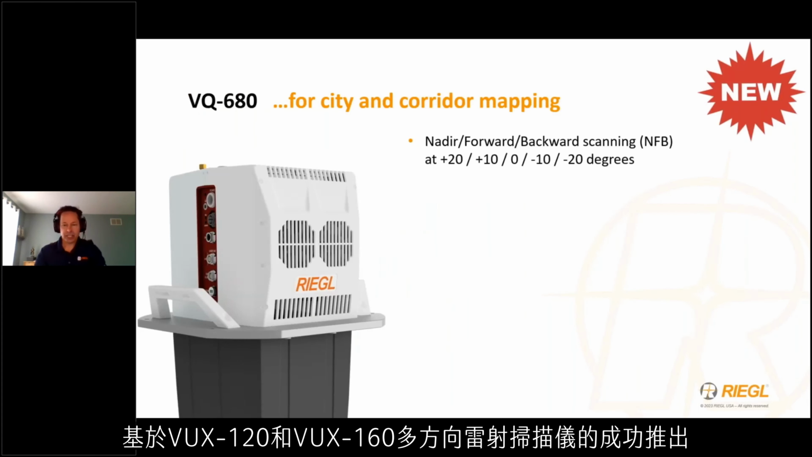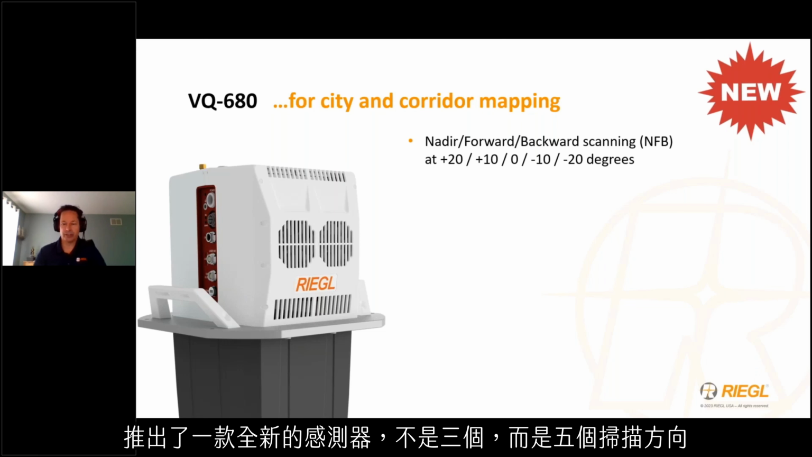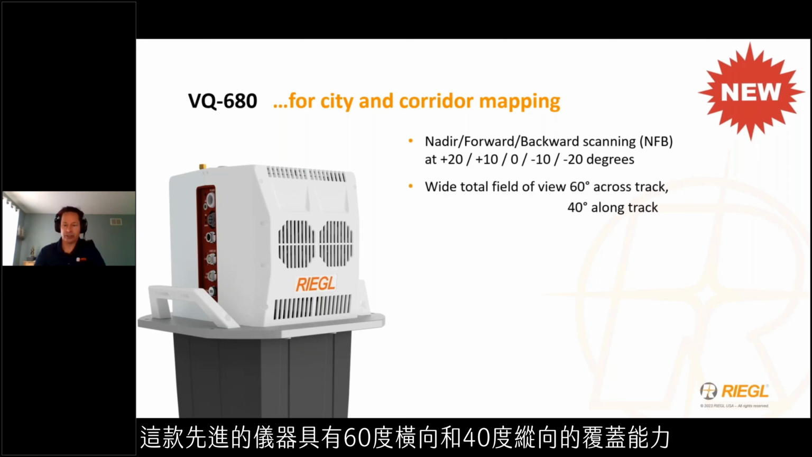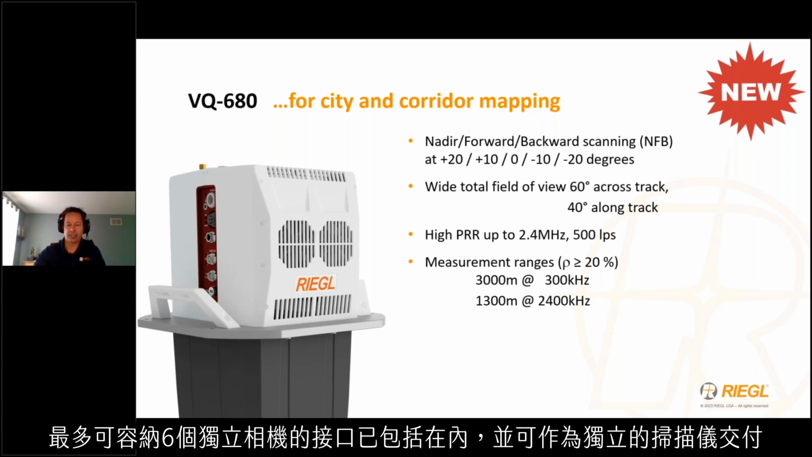So based on the successful introduction of the VUX 120 and VUX 160 multi-directional laser scanners and their innovative nadir, forward, backward, oblique scanning capability, comes a brand new sensor that features not 3, but 5 scanning directions. This advanced instrument incorporates a 60-degree across track and 40-degree along track coverage capability with a pulse repetition rate of 2.4 megahertz and an exceptional line speed of 500 lines per second.